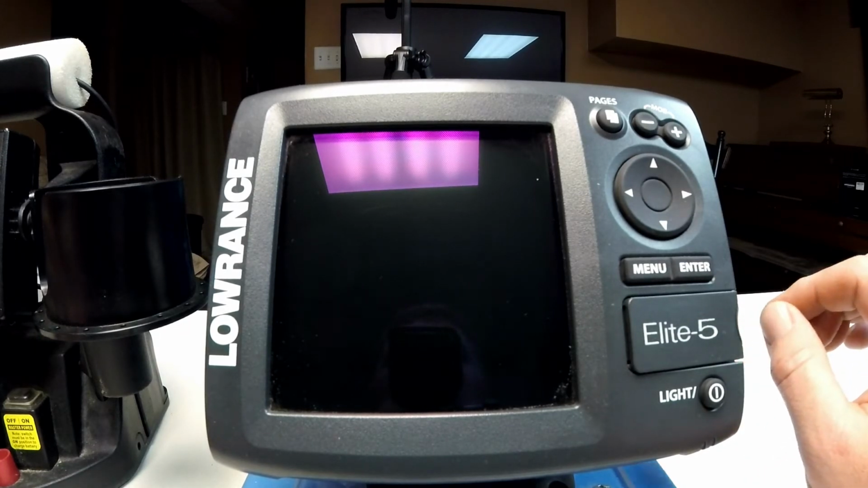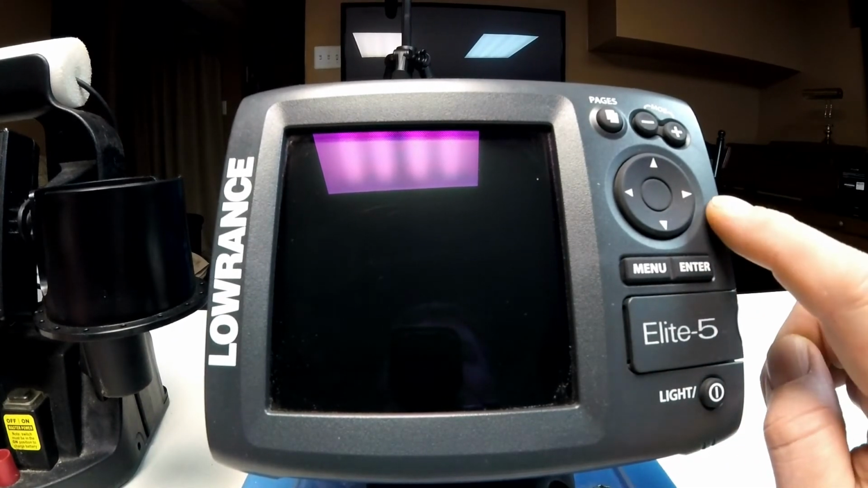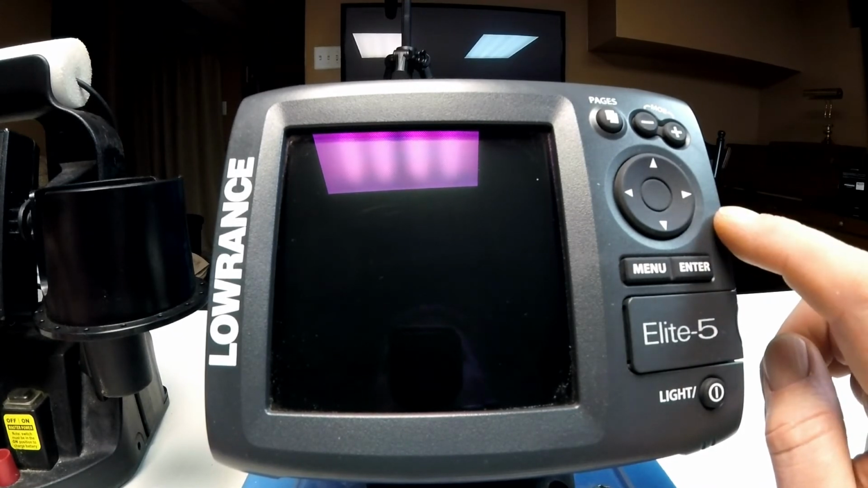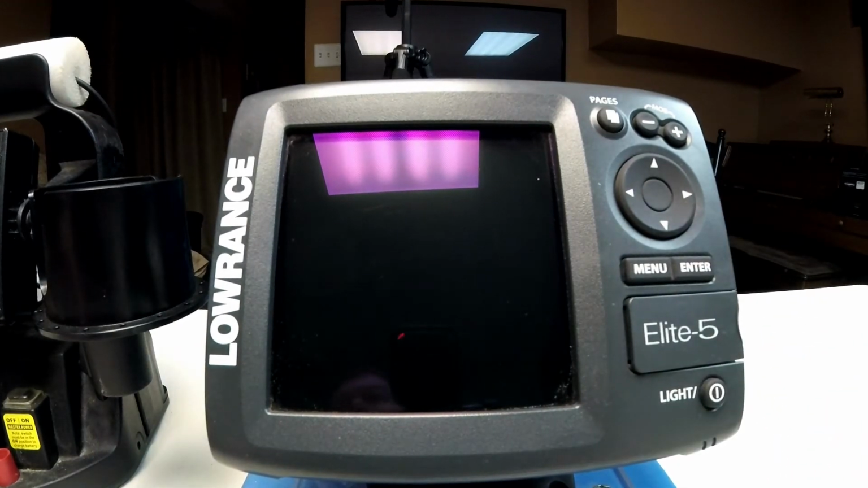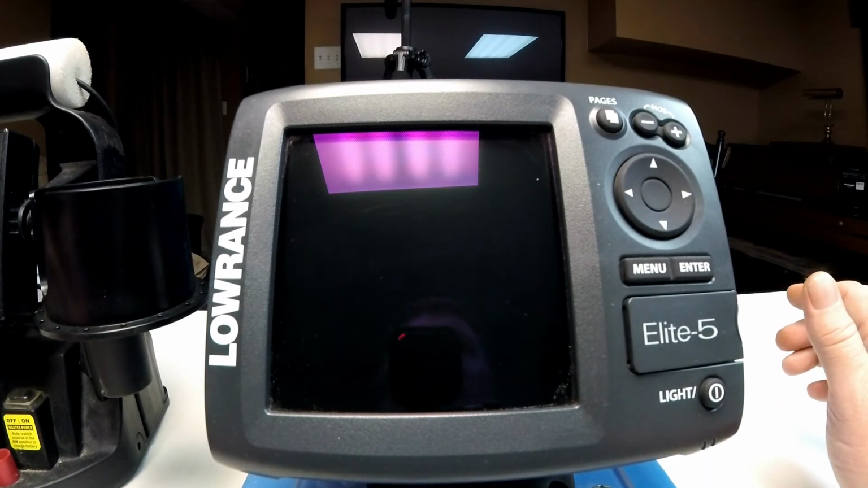There is absolutely zero lag time in a flasher. Today's LCDs are pretty fast and there's very little lag time, but I still believe that a flasher is slightly faster. Also, in extreme cold temperatures, there's no concern of a flasher freezing up on you.